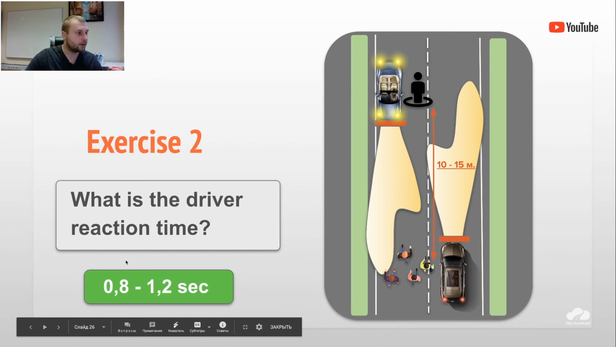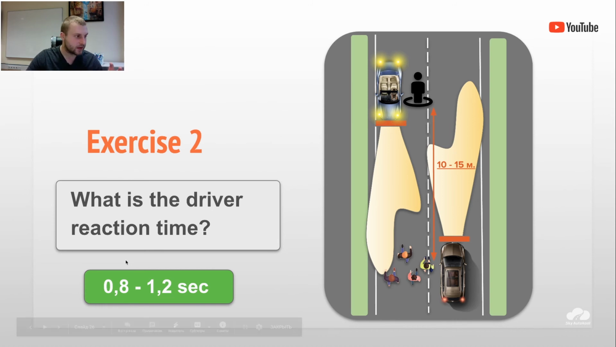No, like I told already in the beginning, it's like 1 second average. Even Michael Schumacher, if you know him, F1 Formula driving racer, he has reaction time 0.7. So even a racer has not a very big difference from casual people, right?